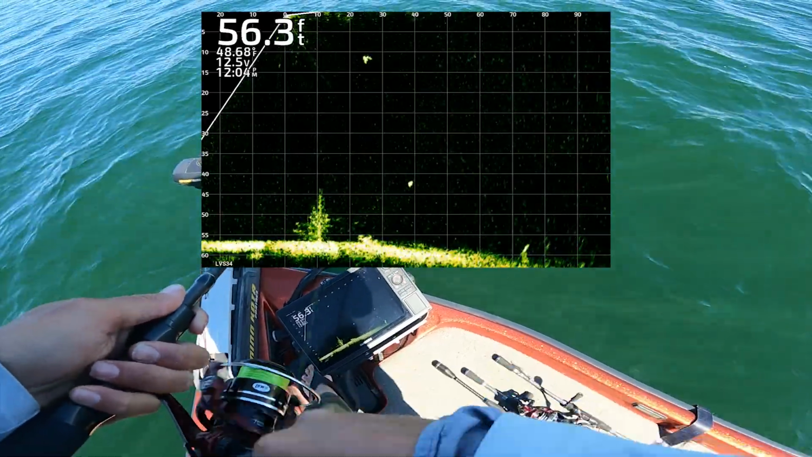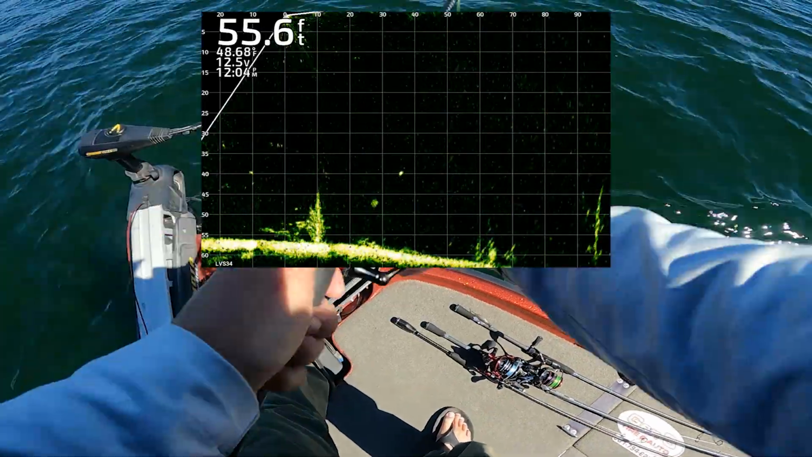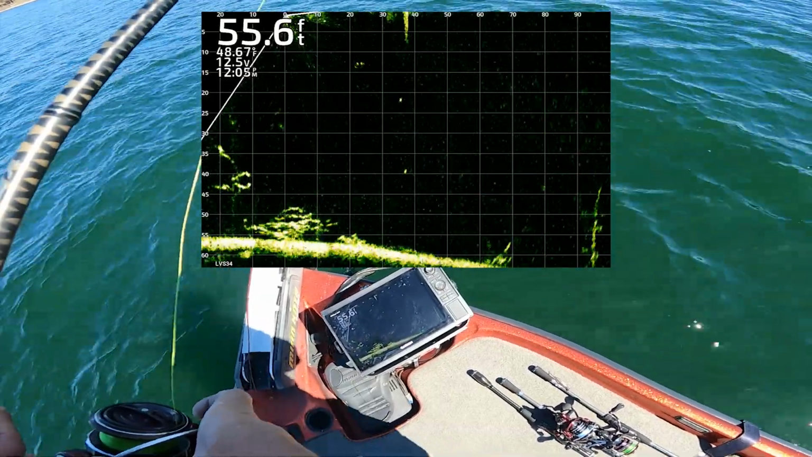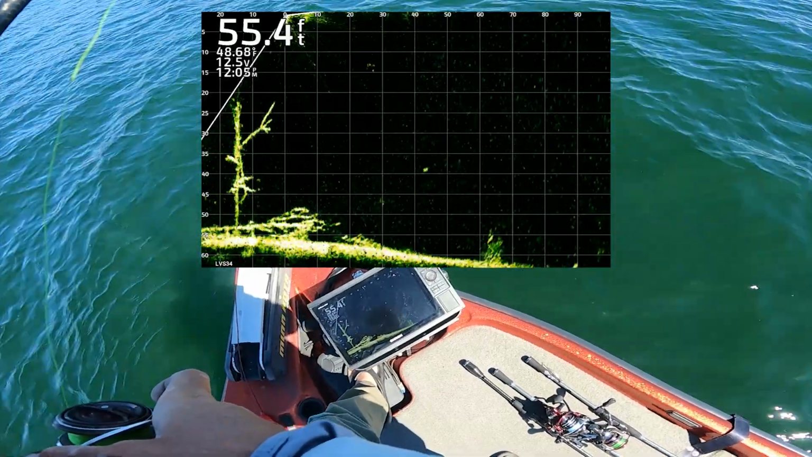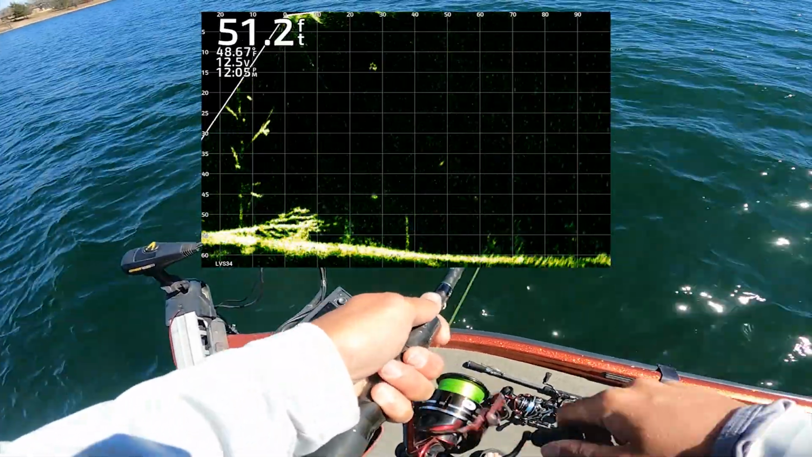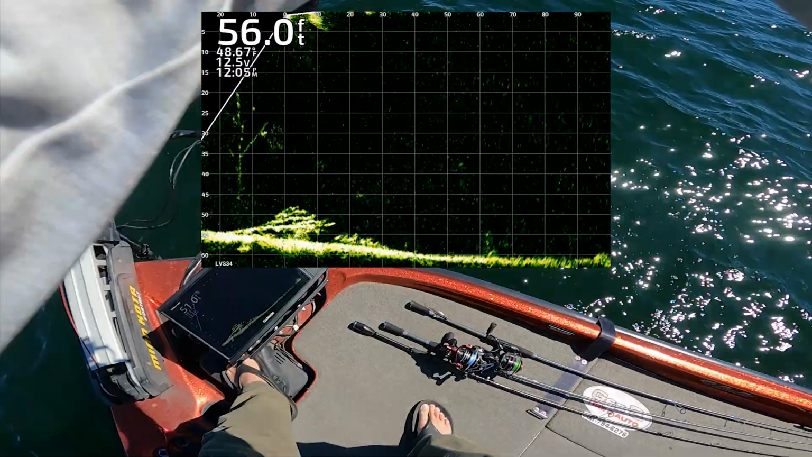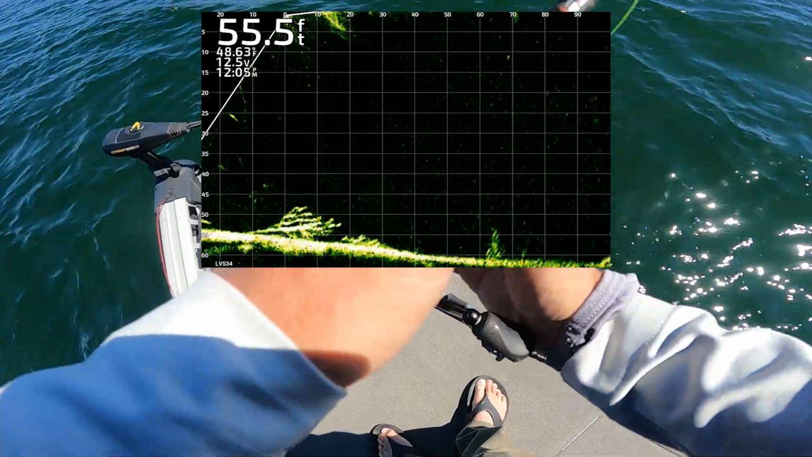When they come up off the bottom like that, coming up, you just won a free minnow. Where you going? Get down there.